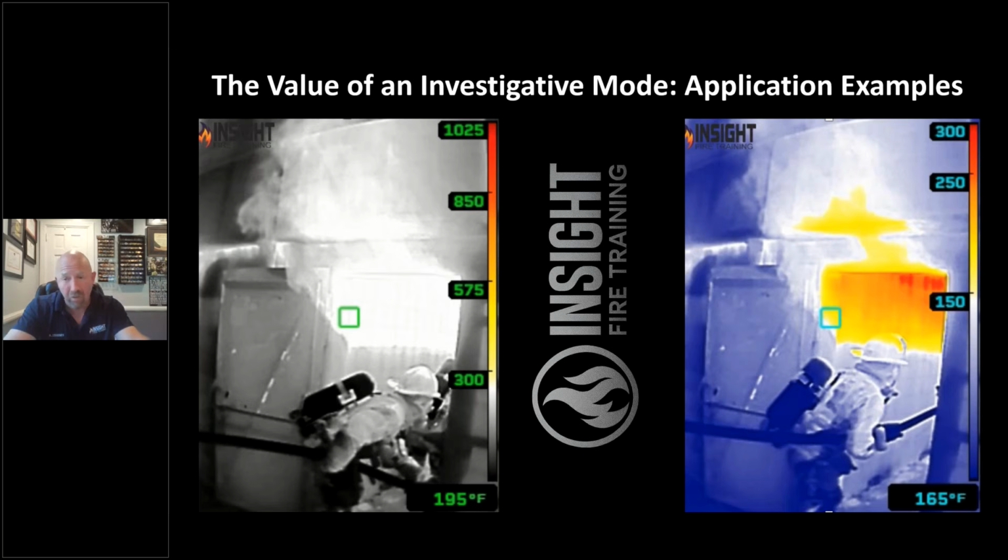Starts at 150 degrees Fahrenheit, goes up to 300 degrees Fahrenheit. That does not mean that is how hot that is. That is an apparent temperature measuring those surfaces within its pre-programmed algorithm of how the camera is calibrated. We know for a fact a single candle flame is 1800 to 2400 degrees Fahrenheit. So we know the fire is much hotter than that. We also know we're not reading gases.